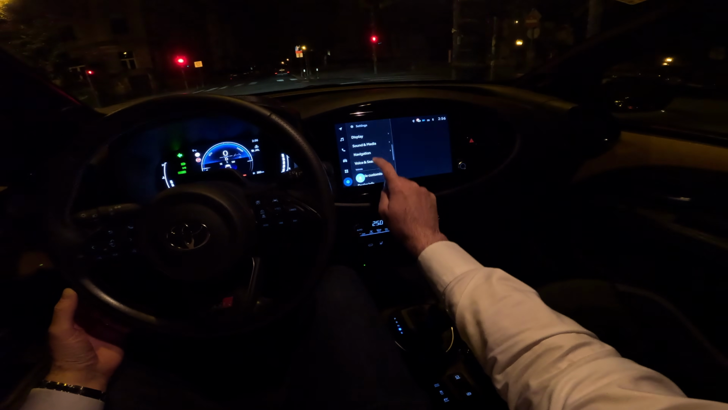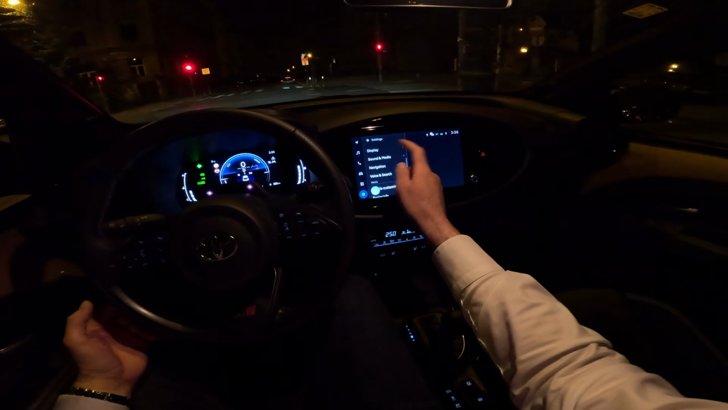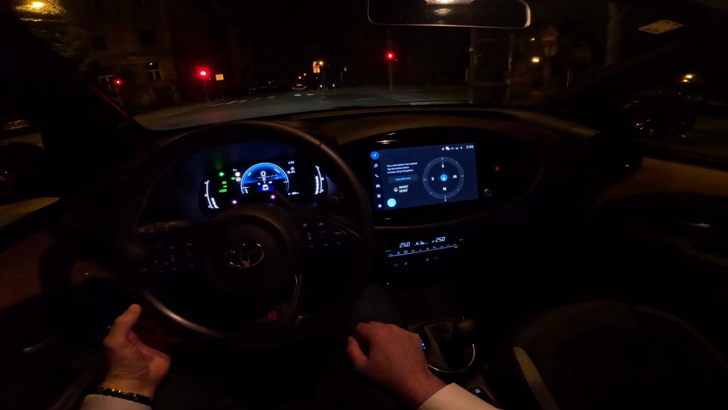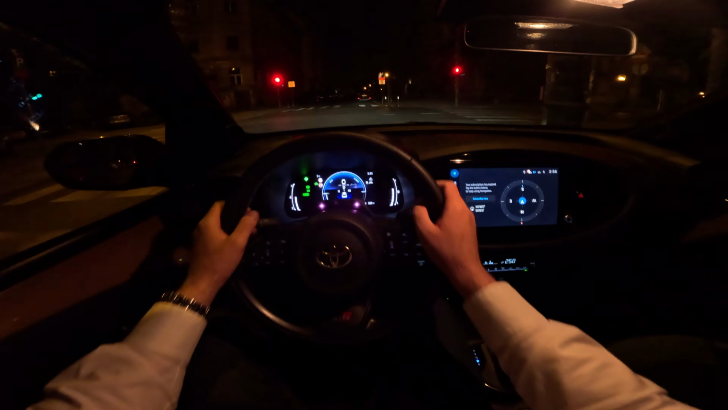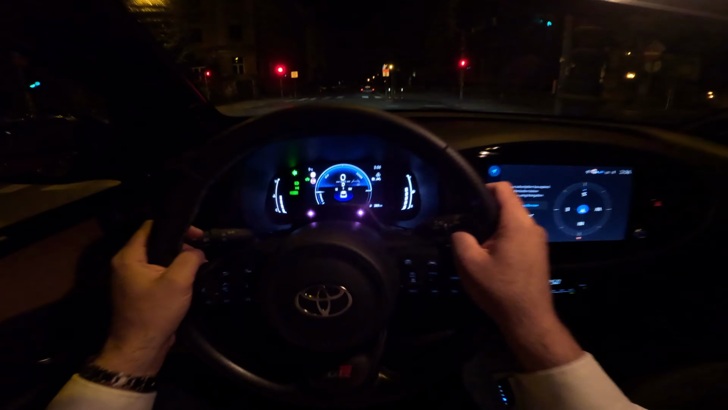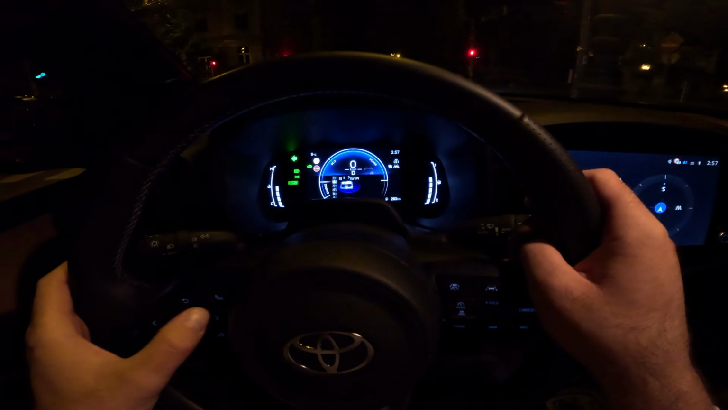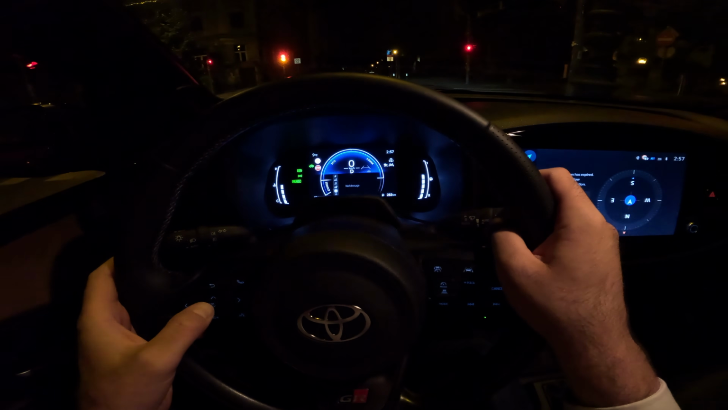The infotainment system is very easy to use. You can watch my full review during the day to see more details regarding the system itself. But today, of course, the main focus is the night drive. Digital cockpit in front of the driver. There is one view, but then you can also change what you like.